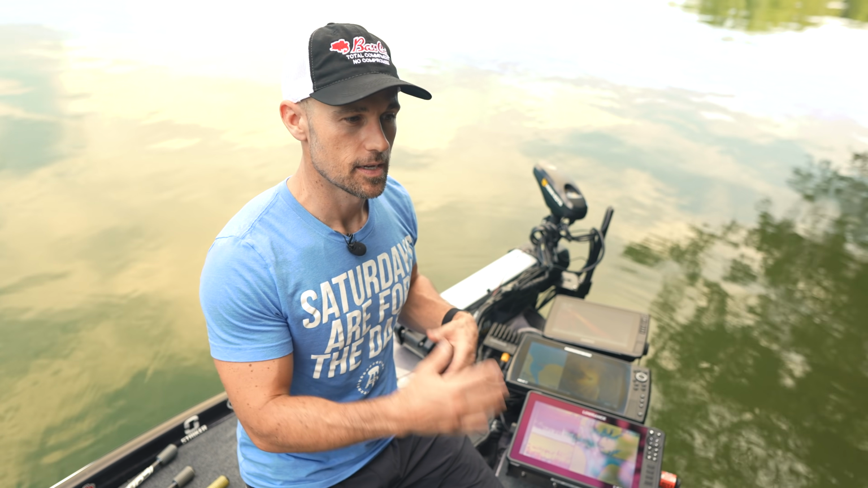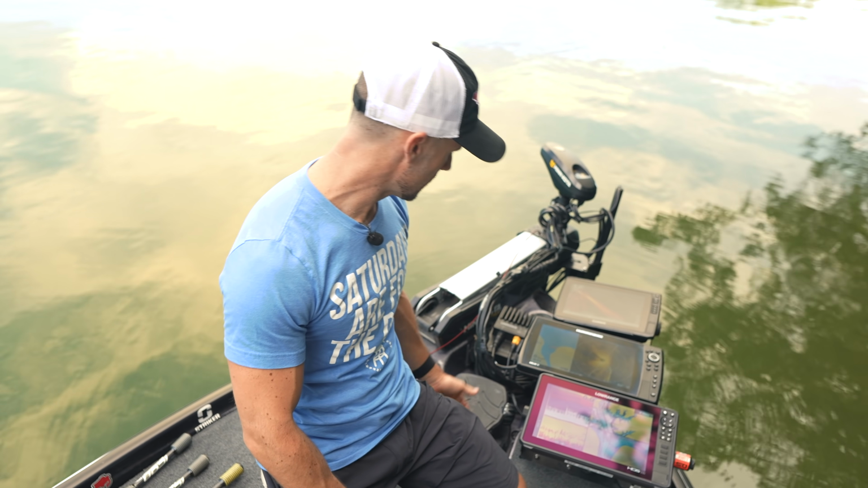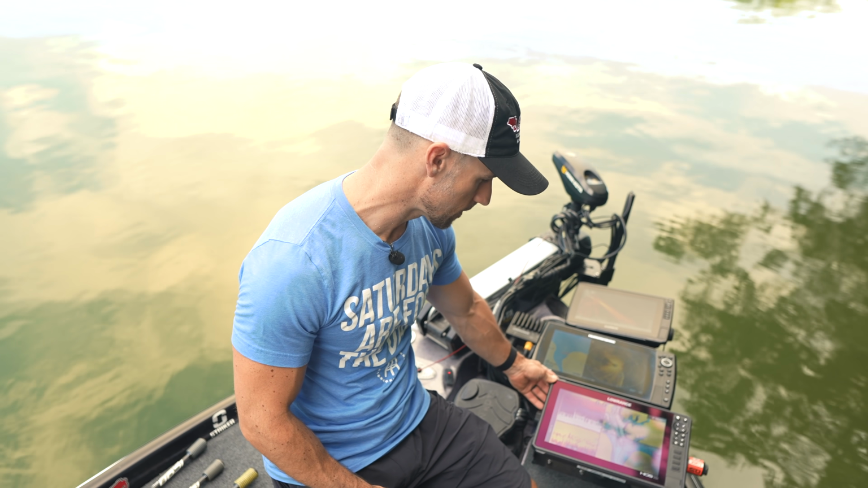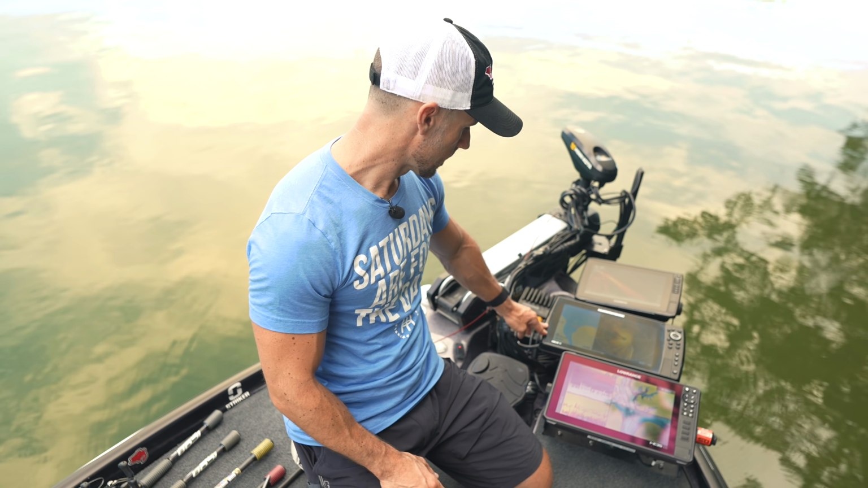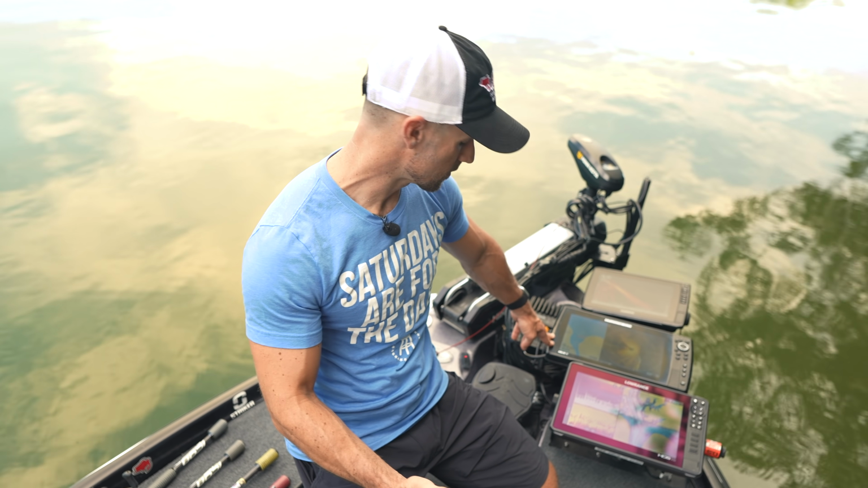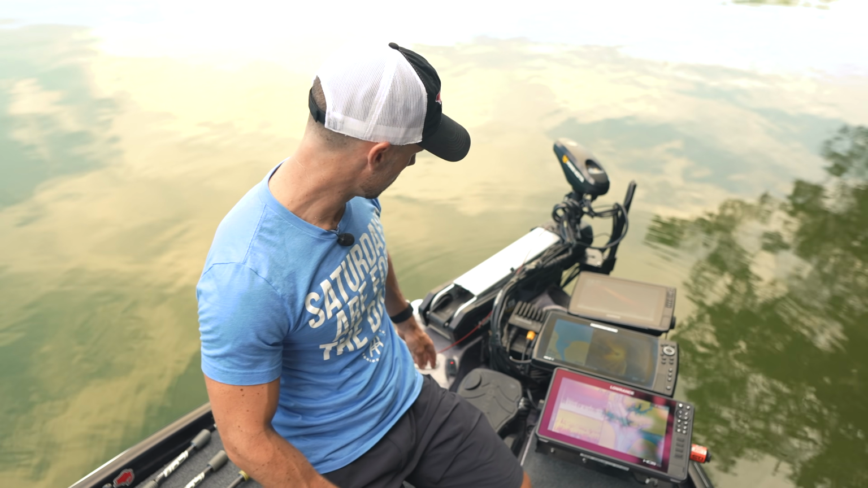Took me a couple tournaments really to dial it in. Now that I'm more comfortable and understand the units more, I'm gonna do a whole video on that. That's quite a bit of explaining to do. But as you can see, there's not a ton of room up here on the front of my Bass Cat. So I mounted this Lowrance unit right here on the front of the deck. This is on a TH Marine Mini Kong mount, and so is this. These two units are on those Mini Kong mounts.